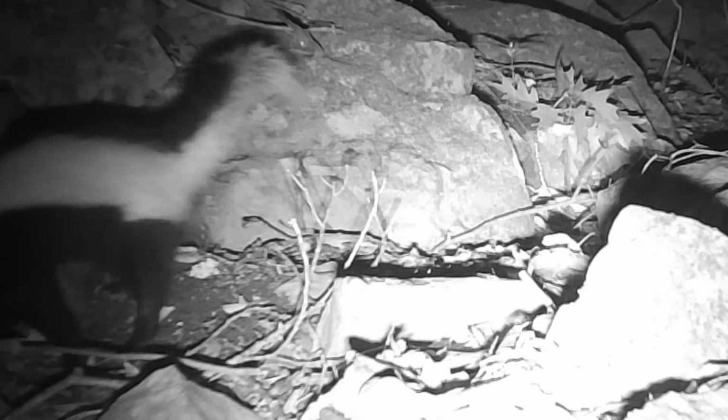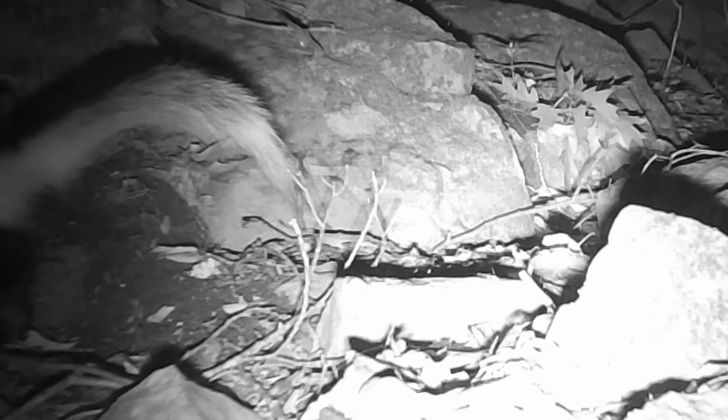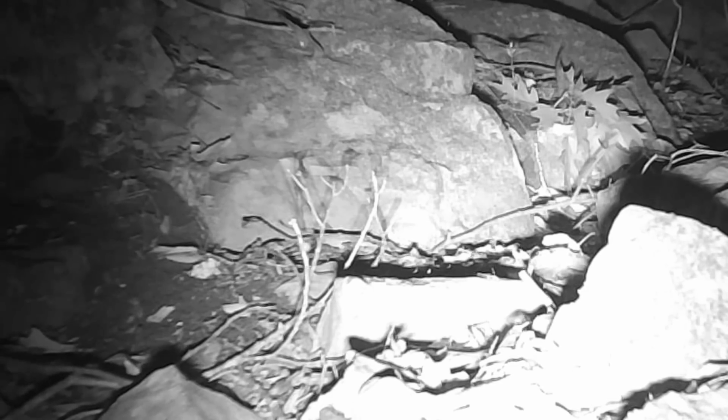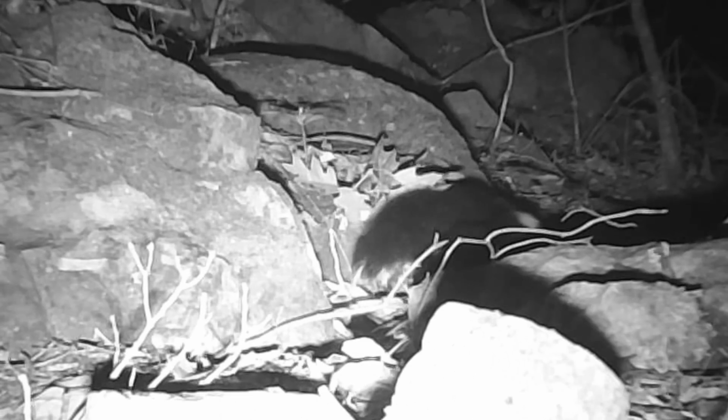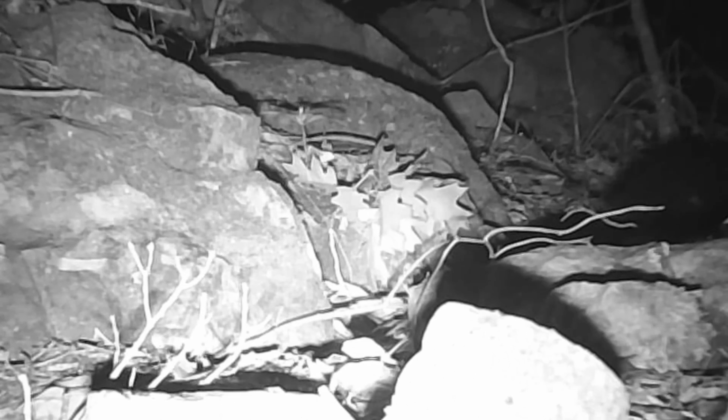And at the path here, there's a little skunk, looks like a stripe. And there's a little rabbit. I know they're nervous. Everything in the world's trying to catch them. And that looks like old Flat Top there moving up the ridge. Haven't seen him in a while.